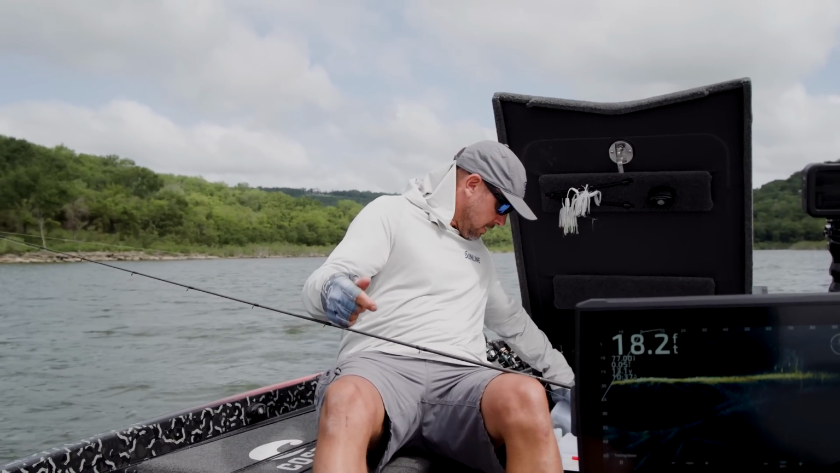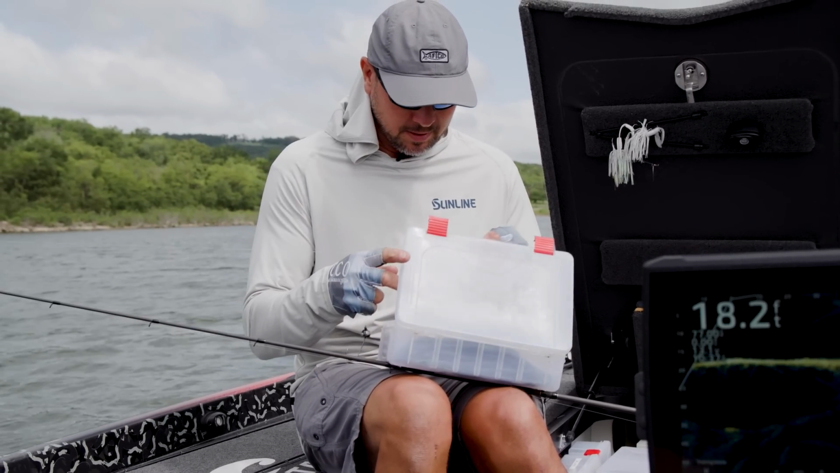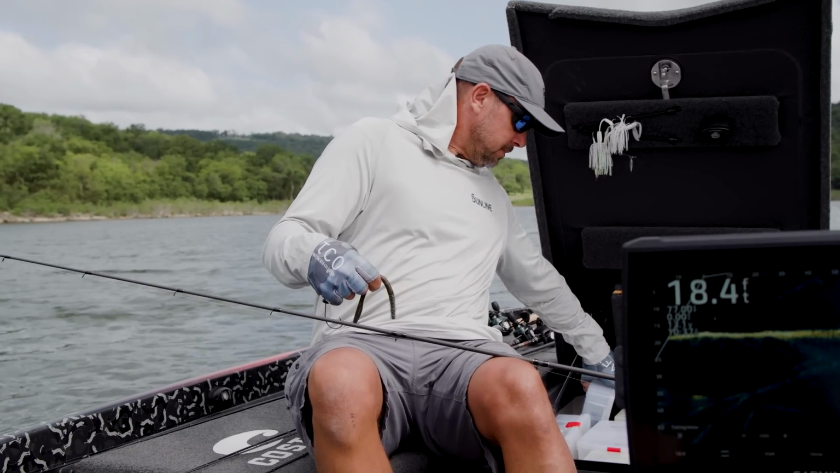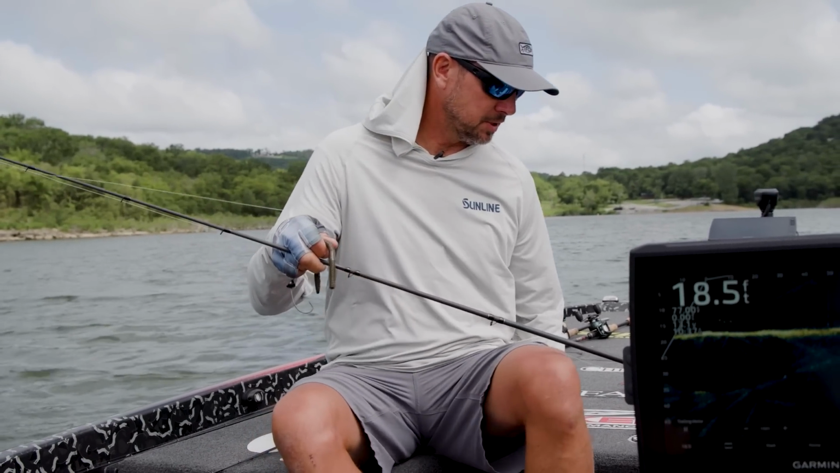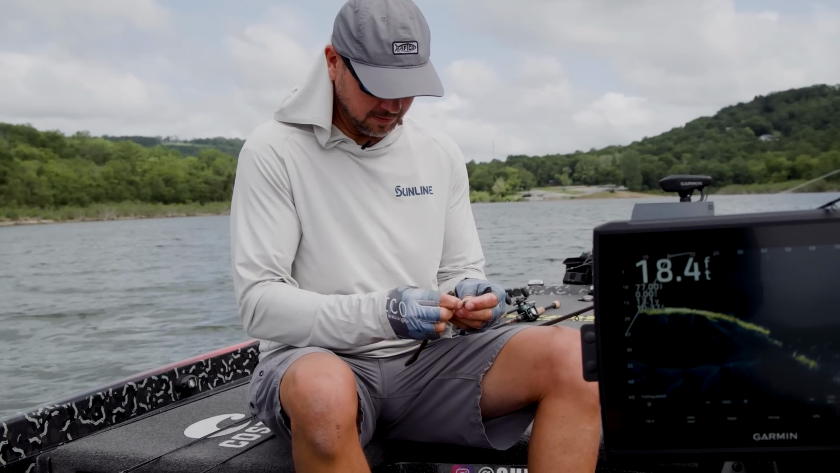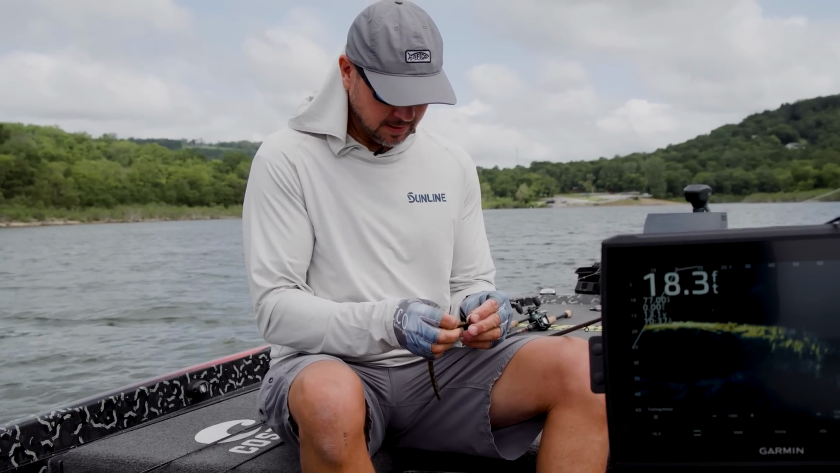Not only are they sometimes positioned differently, you may pull up one day and they're on top and you can catch them cranking. The next day you pull up, they're on the edge, and you got to catch them on something closer to the bottom, big worm or jig or something. But a lot of times it's just the fact that they see it, and you got to throw something different to get more bites.